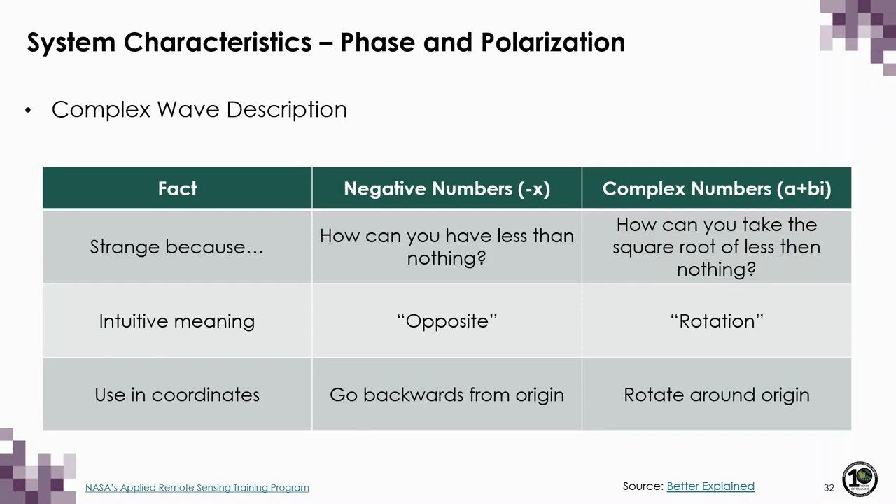Now, if that sounds a bit confusing, you can just think of complex numbers as a construct. A construct just like negative numbers, which didn't always exist either. In fact, we can compare complex and negative numbers to make them easier to understand. For example, a negative number might seem strange because how can you have less than nothing? Well, a complex number is also strange because how can you take the square root of less than nothing?